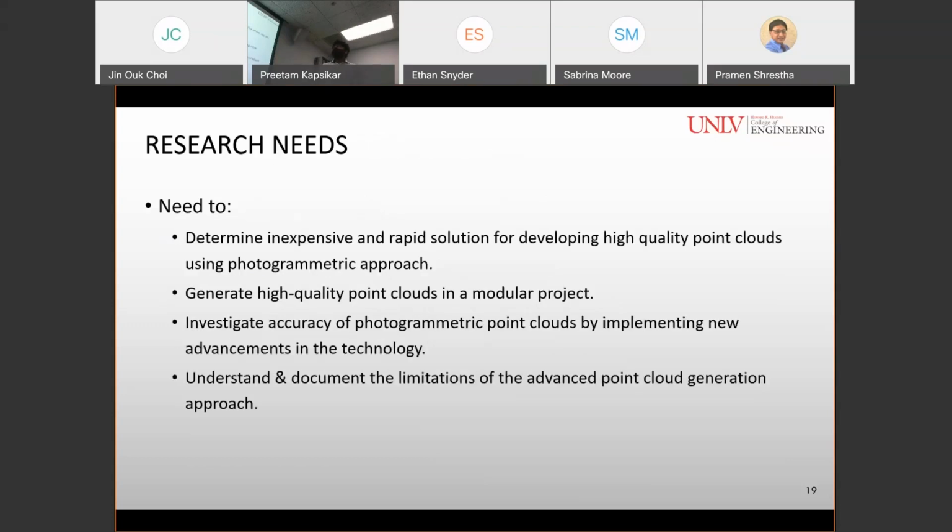So the research needs: there's a need to determine an inexpensive solution for developing high quality point clouds using the photogrammetric approach and generate high quality point clouds in a modular construction project. Investigate accuracy of photogrammetric point clouds by implementing new advancements in the technology, and understand and document the lessons learned, and understand and document the limitations of the advanced point cloud generation approach.